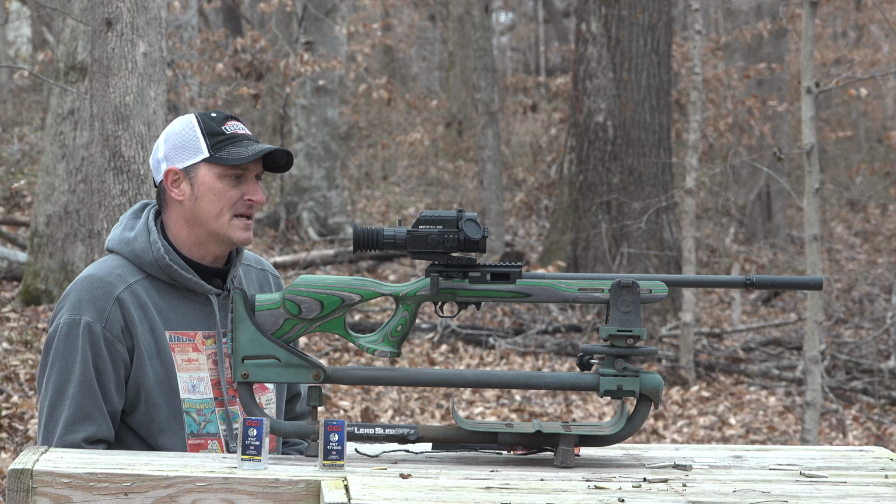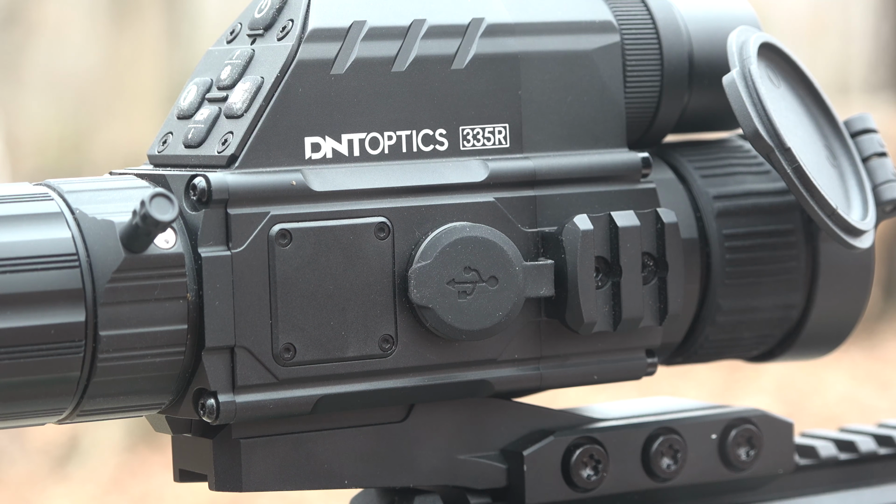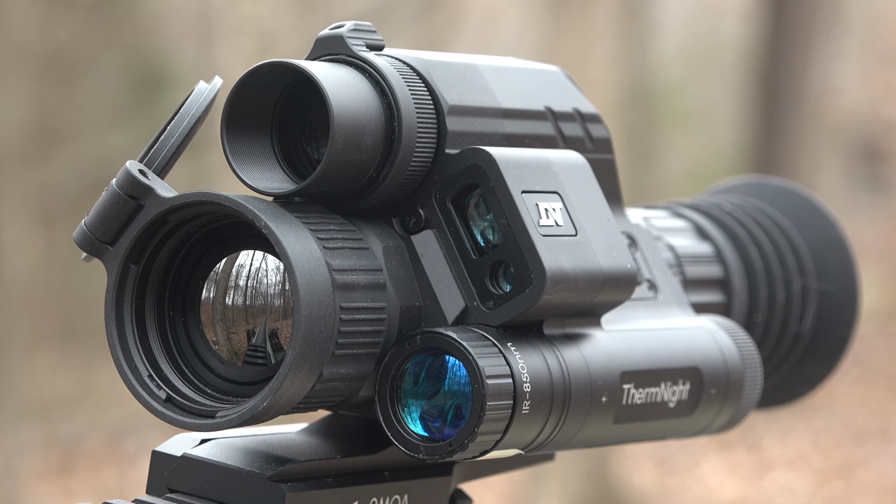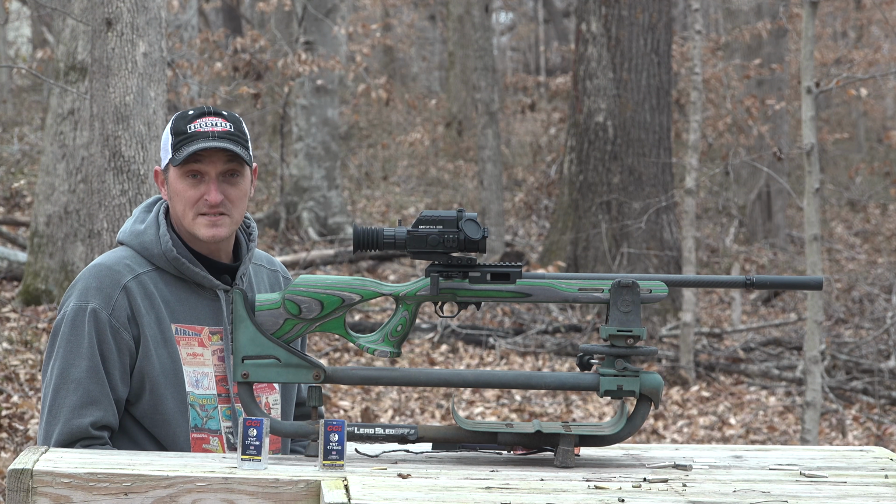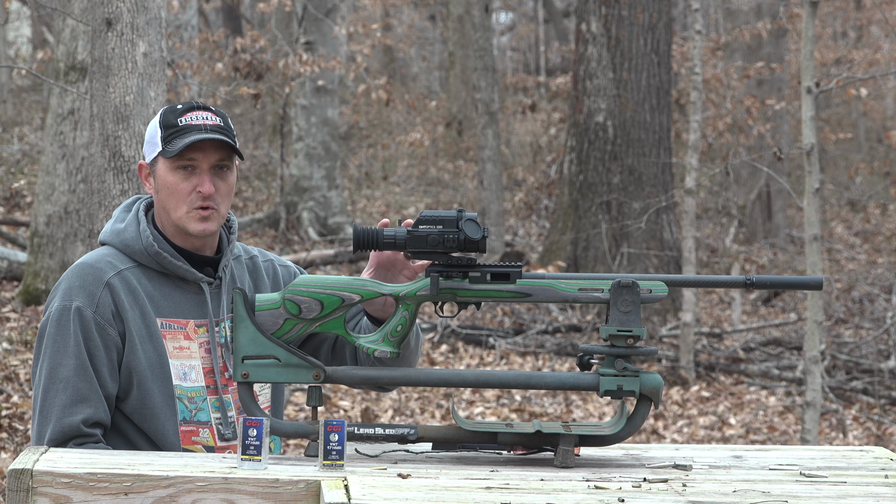Now in front of me is the ThermNight 335R. This is not their highest resolution thermal daytime night vision optic. It is one of their high ones, but not the highest. They make one that has twice the pixel rate as this one, but this one still films in very good quality.